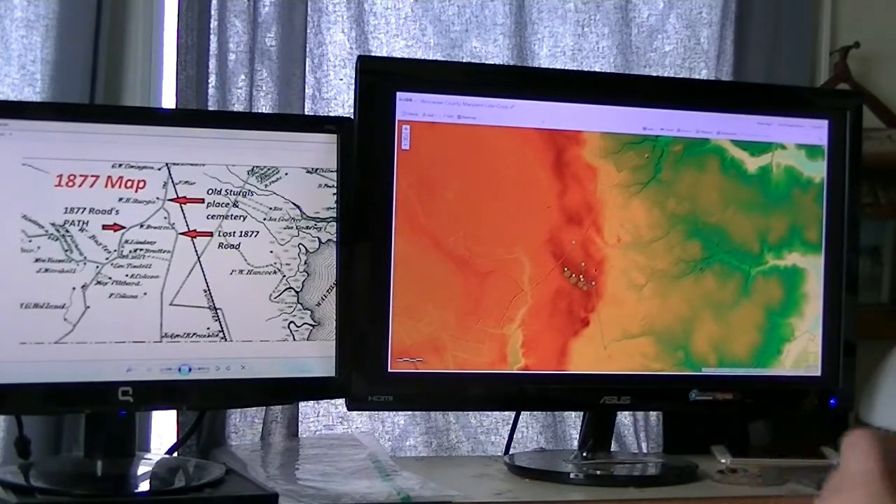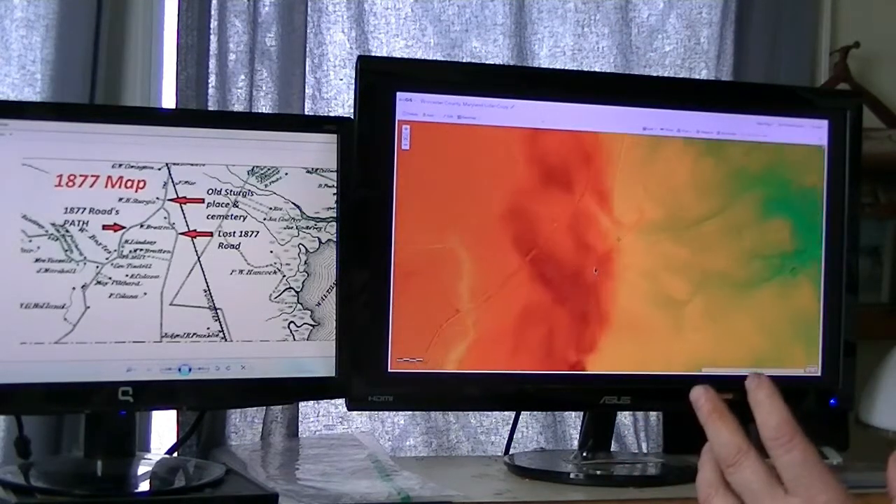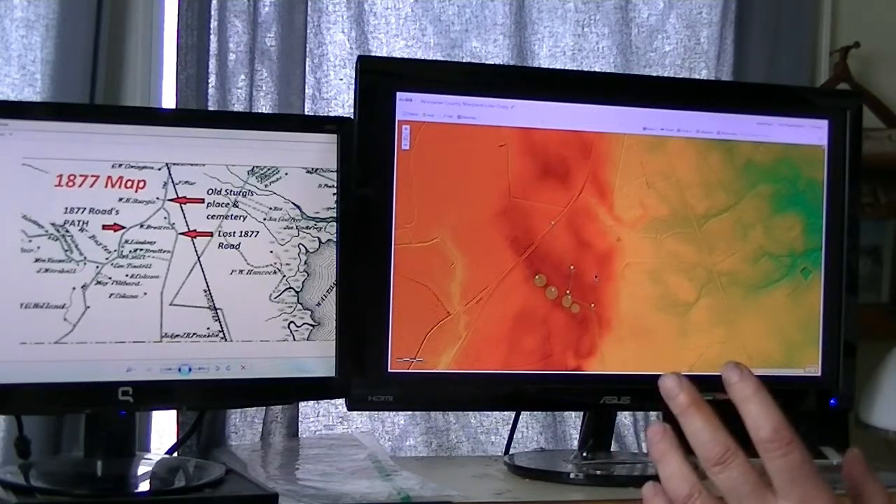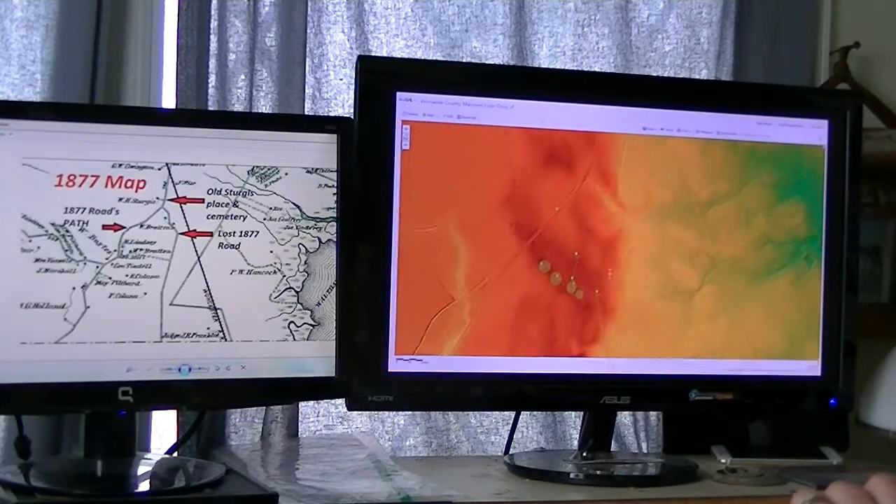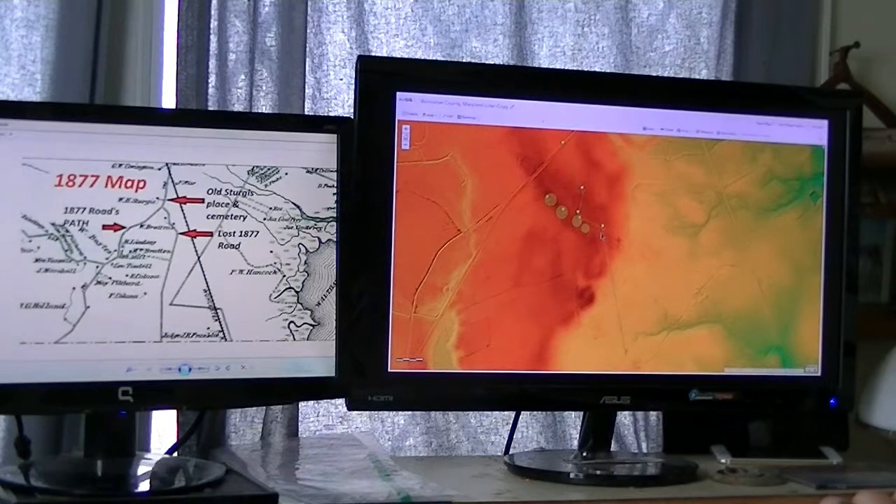This is a simple, short, not so short, but video on how to use Lidar to find very, very old roads based off of old maps. There's my guess of where the road would have been.